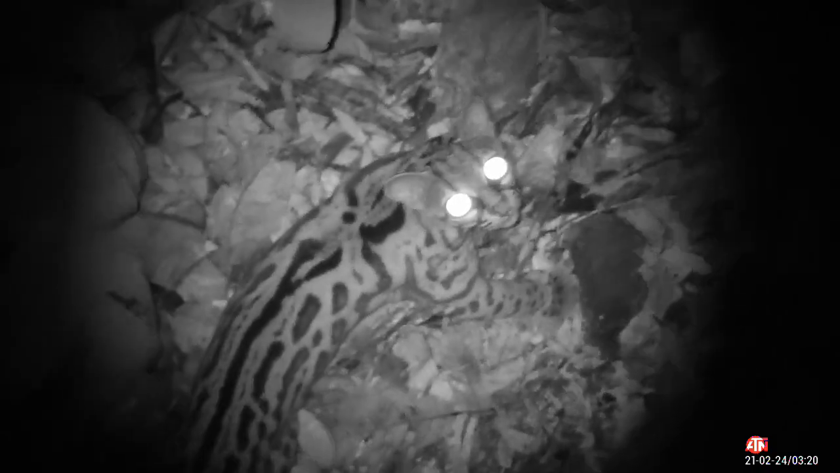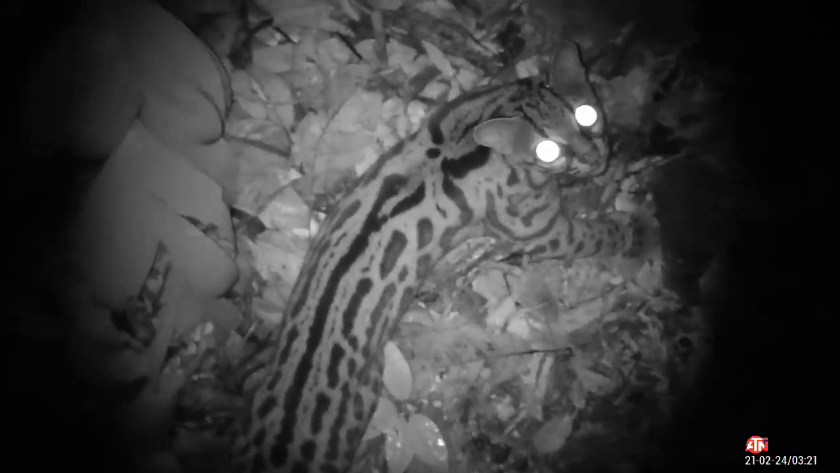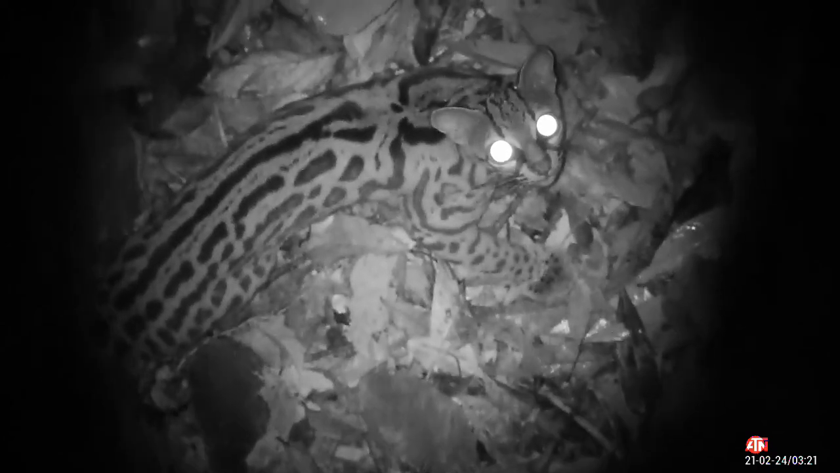But like any cat, it gets bored very quickly and just decides to wander off. But it keeps checking, keeps looking behind as it starts to wander off. One last check. And it's gone.